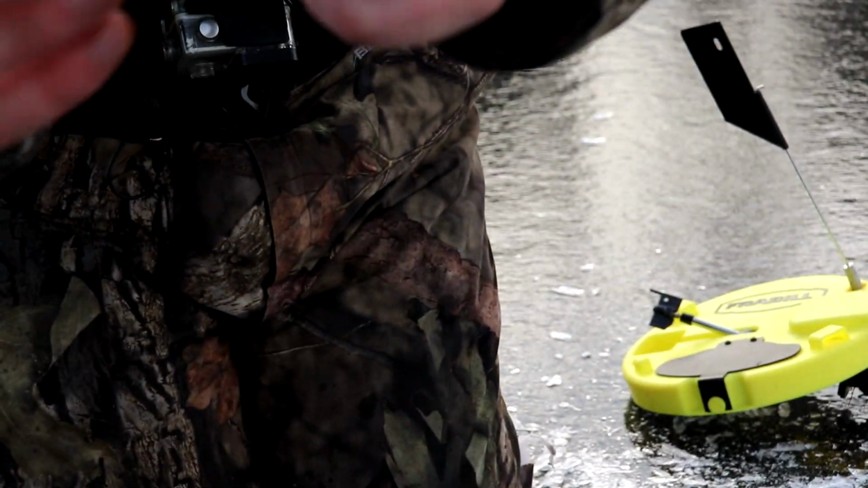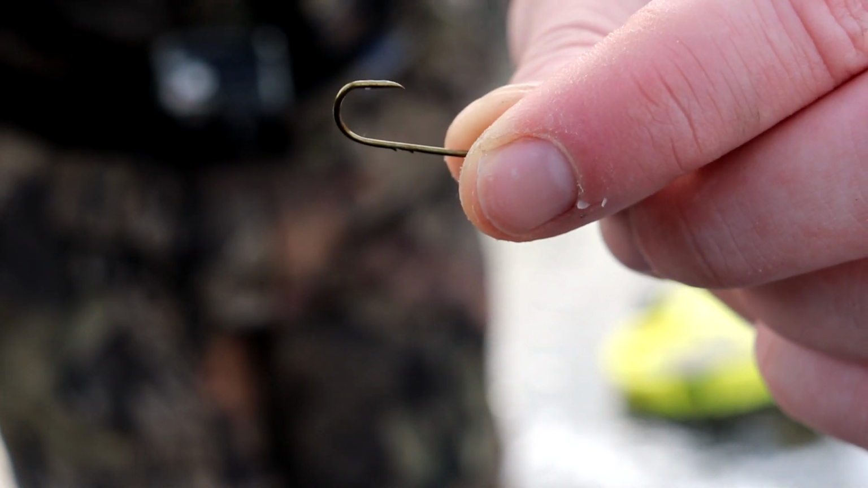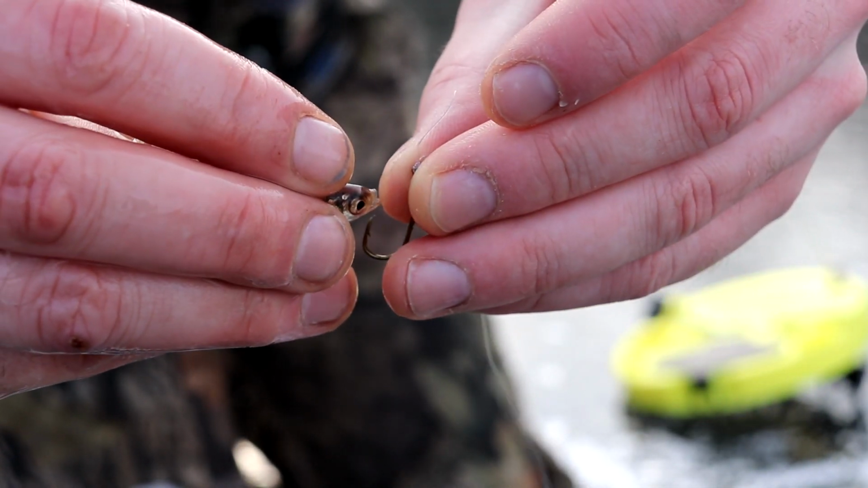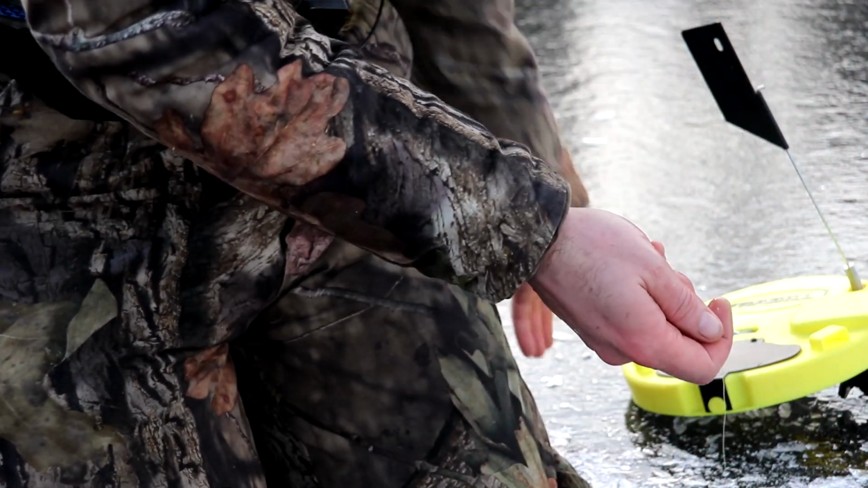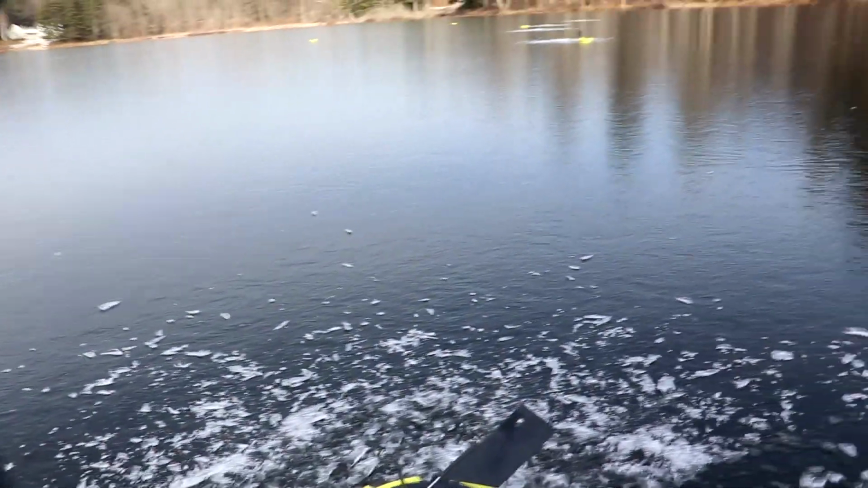What I'm fishing with is a small bait holder hook and some live shiners. What I'm going to do is hook the shiner right through the nose, that's it, and then send it down probably about 6 feet. All right, this flag is all ready to go. It's about 6 feet down.